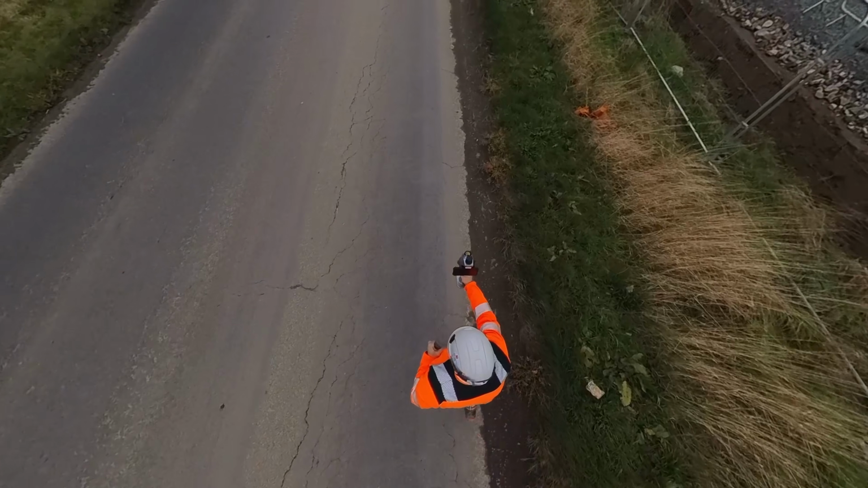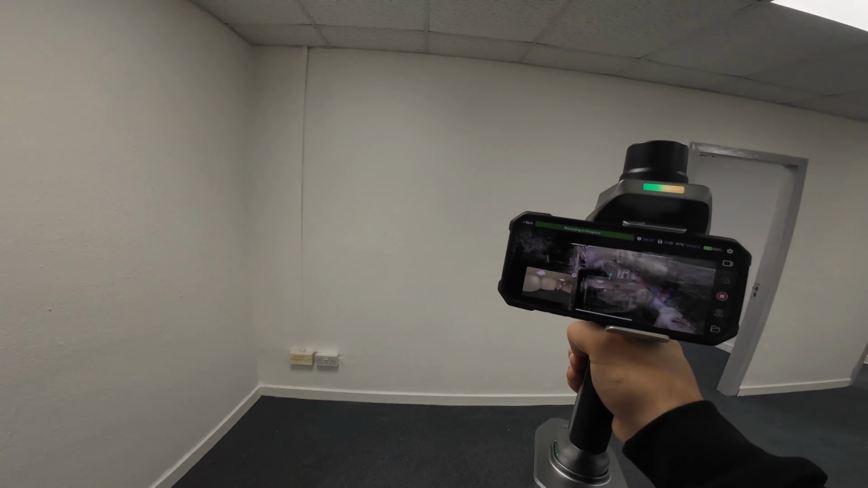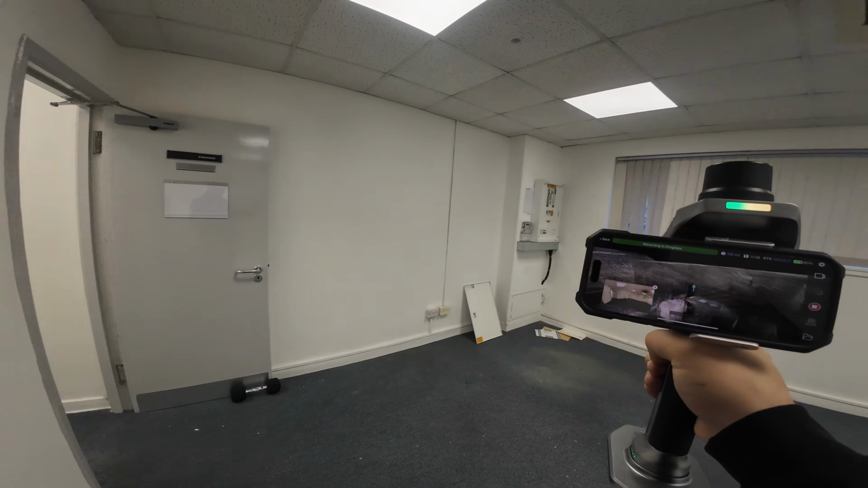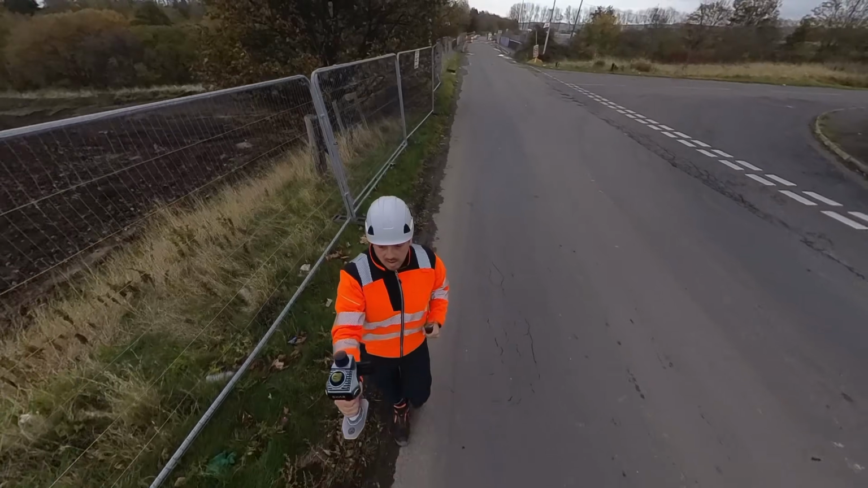First, the accuracy. Outdoors, the S20 gives you around 2 to 5 centimeters. Indoors, between 1 to 2 centimeters. That number tells you everything about where this scanner belongs. It belongs in topographical surveying, site surveying, terrain capture, complex interiors. If your project tolerance sits within a couple of centimeters, this scanner can do the job very well.